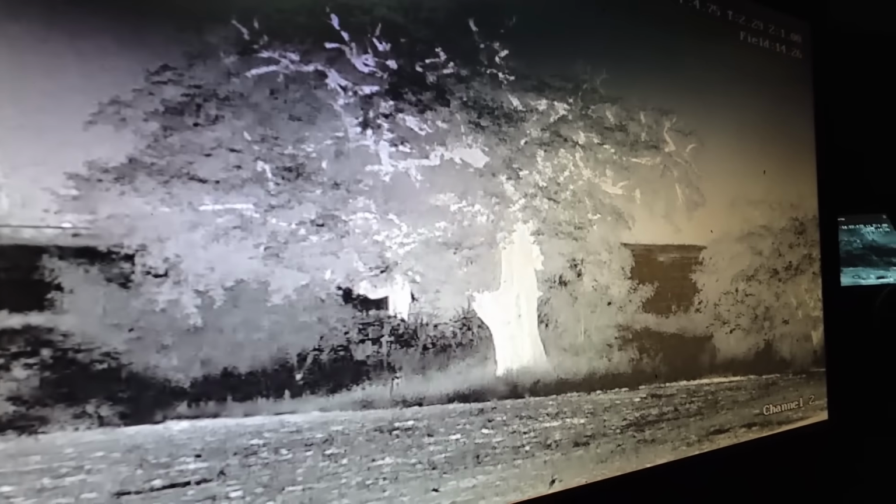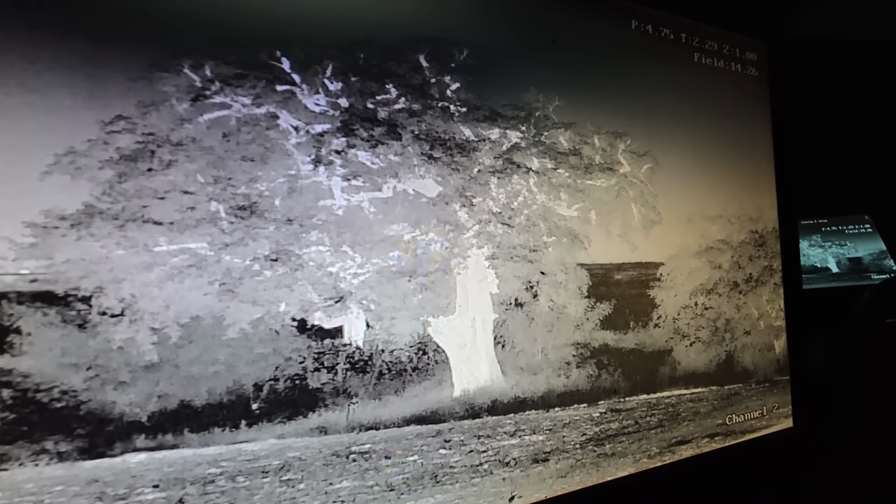Isn't it just incredible how the tree trunk at almost 9:10 in the evening is still warm enough to glow like that in the thermal camera? And then tomorrow morning it'll be dark because it's lost all the heat. Yeah, Roger says so. And then the animals stand out a lot more because then everything is cold and dull.